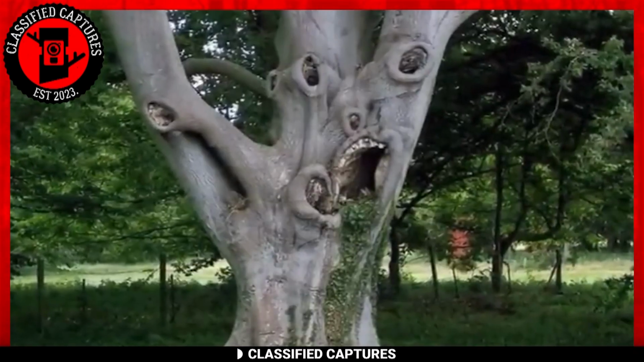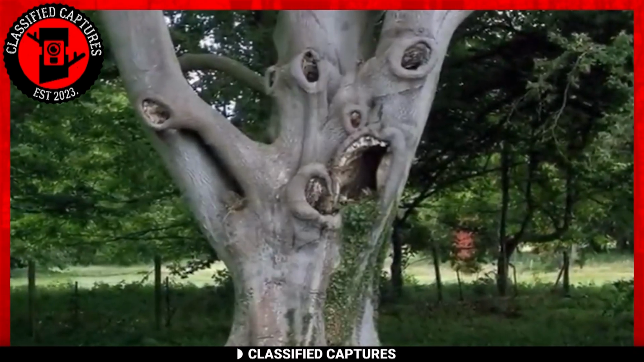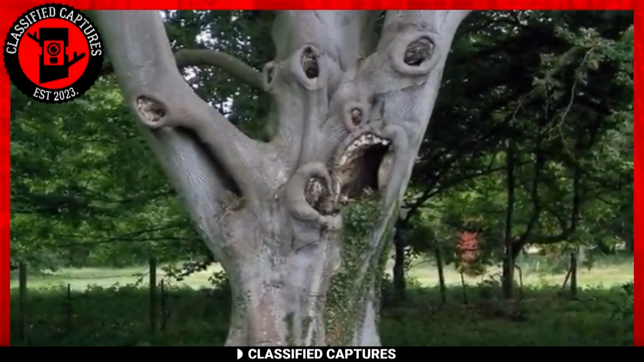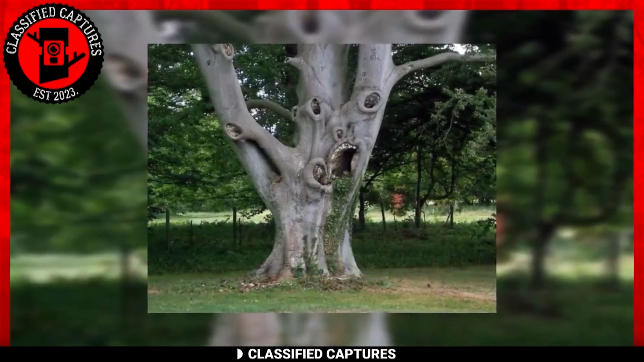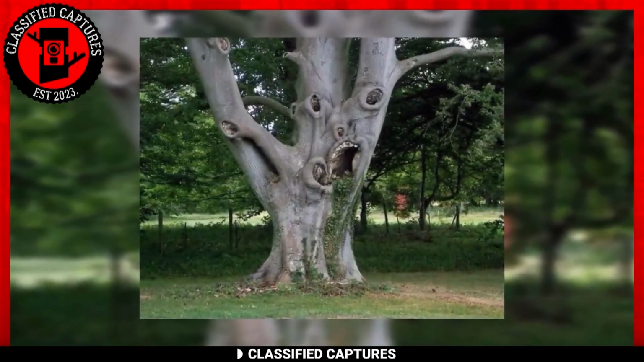Rest assured, this tree is not a creature of the night. It's just another intriguing facet of the mysterious natural world we share our planet with. Or is it? Share your thoughts with us in the comments section.